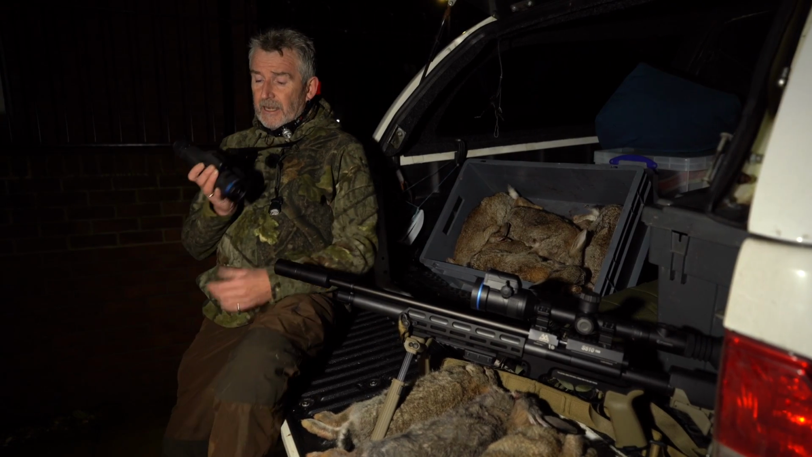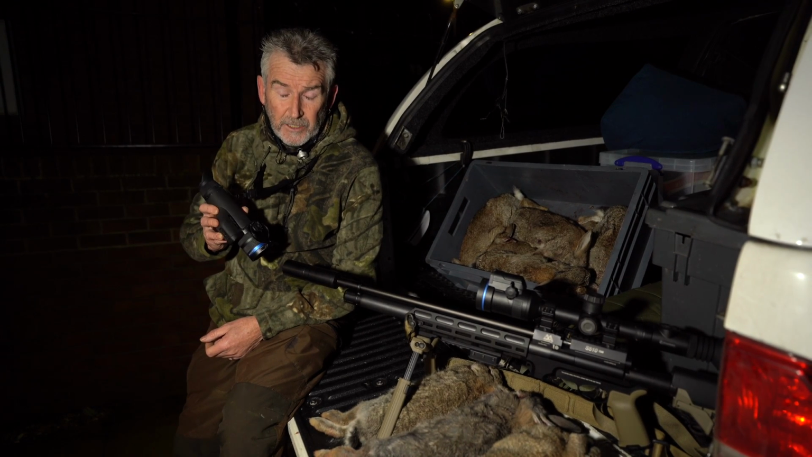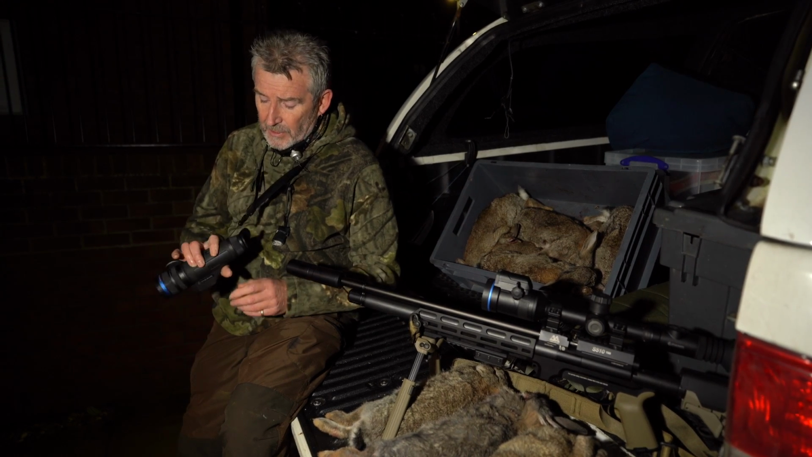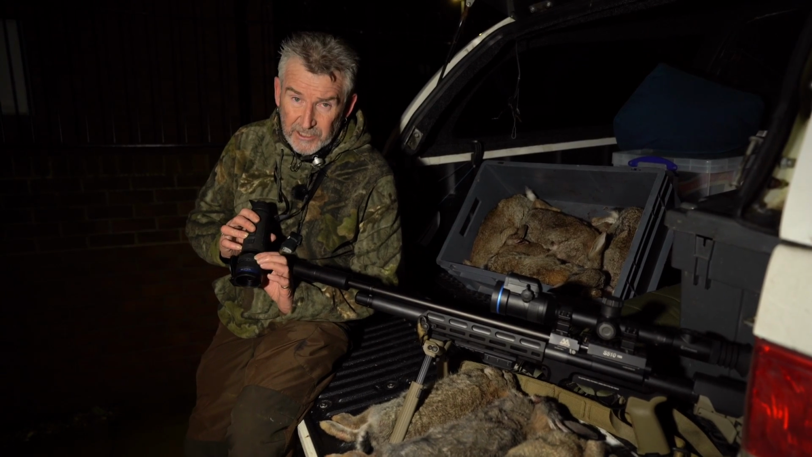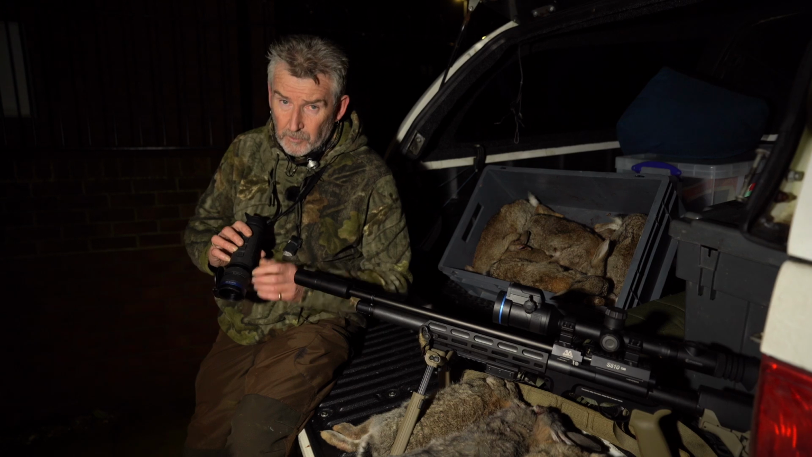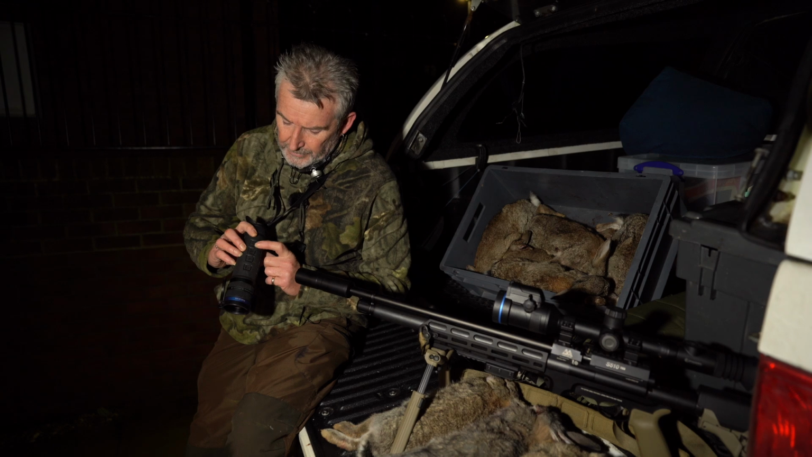Thermal spotter again from Pulsar, the Telos LRF XP50, top of the range, soon to replace the Helion, so I'm told. It's got a new style battery, which we've covered before, front focus, and the secondary ring which is for the zoom. It's quite different to normal. There's a little dial on the side: on/off button, the down button, up button, and the menu button.